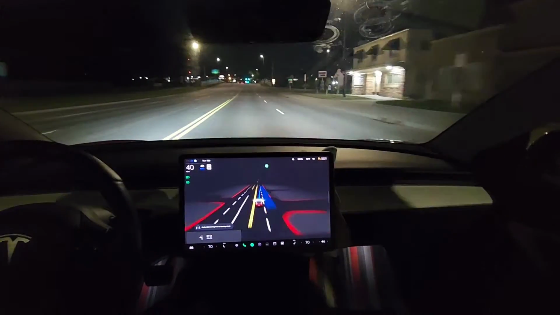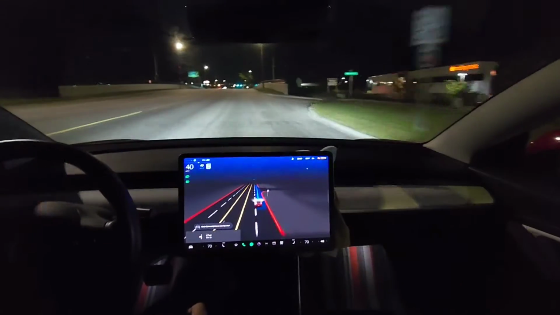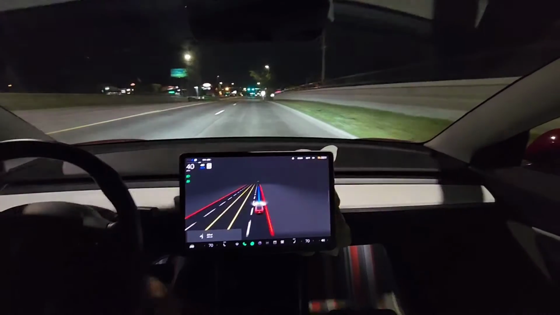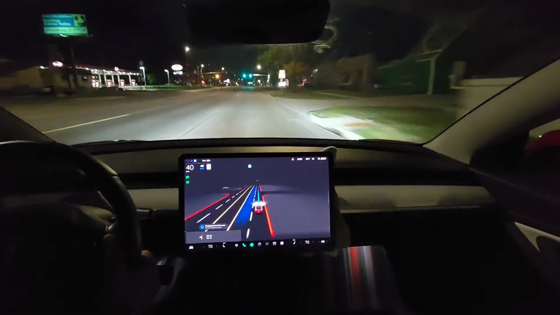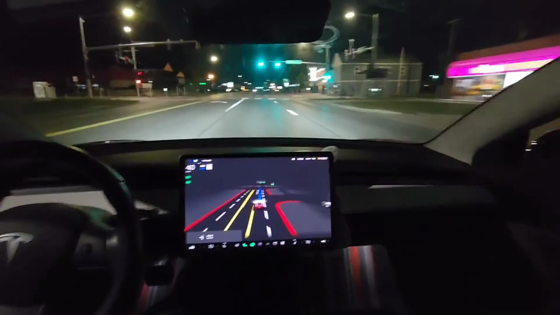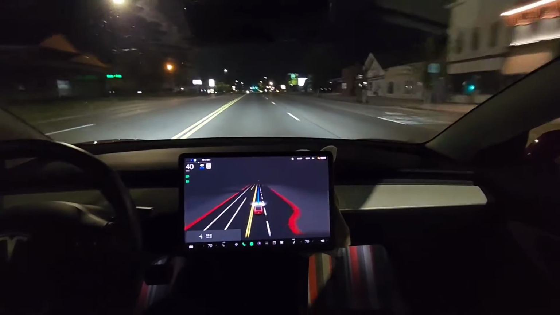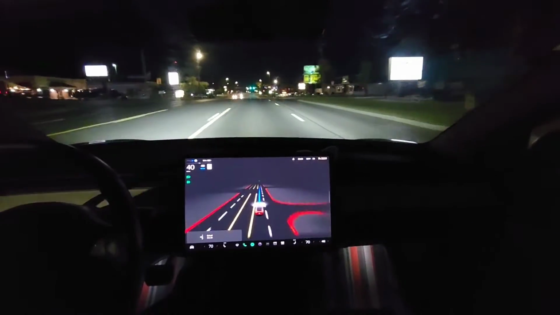As you can see, it's going back to the right lane. Oh, now it's going back to the left lane. This is the type of stuff that I canceled it for last year because it's not natural. It weirds other drivers out.